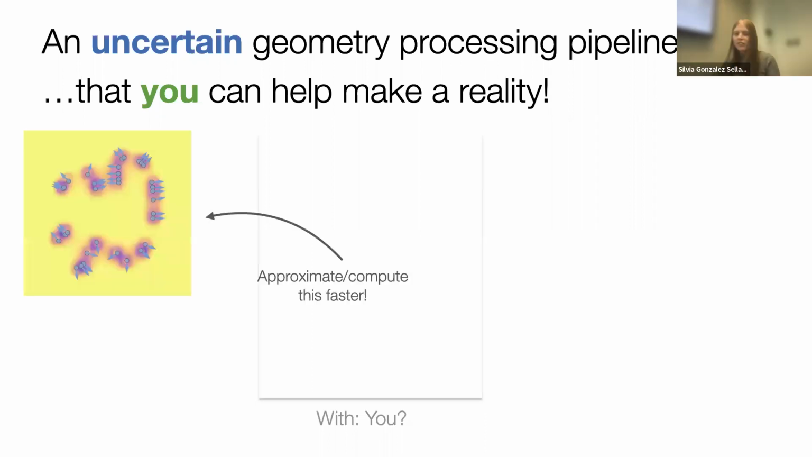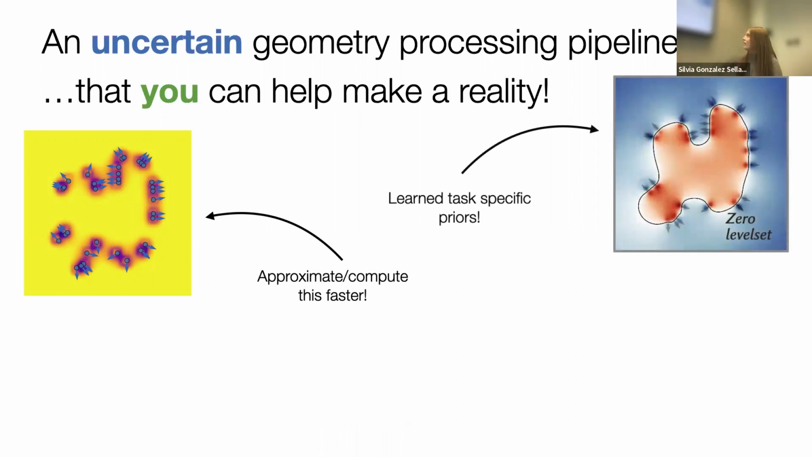Okay. So I already told you about a bunch of them. Approximate this faster. Good. Let's learn this with a neural network. Write a SIGGRAPH conference paper. Get it done by January. Done. Another, learn task-specific priors. The question here is just, from a bunch of data, learn a vector field. That's the question. Everything else, you can use our code. I'll help you. The task here is only to learn a vector field from existing data from a task-specific data set. Again, this is like a 1 month long thing that we could do together. If you're up for it, January 25th.